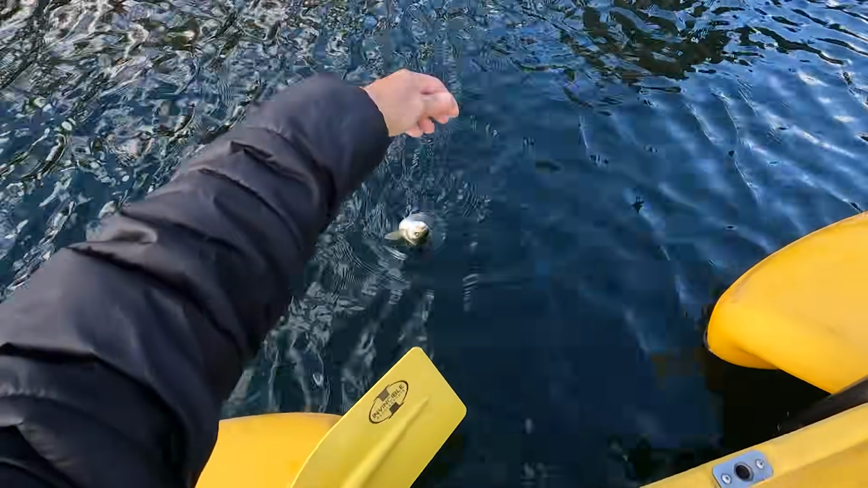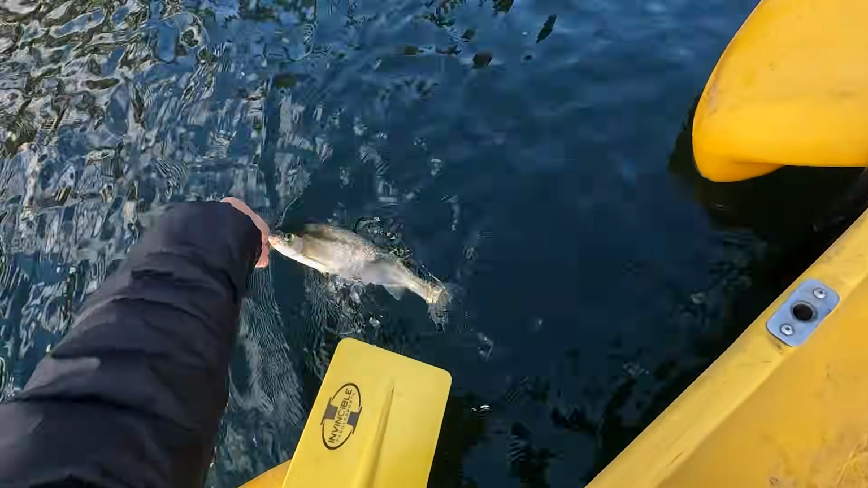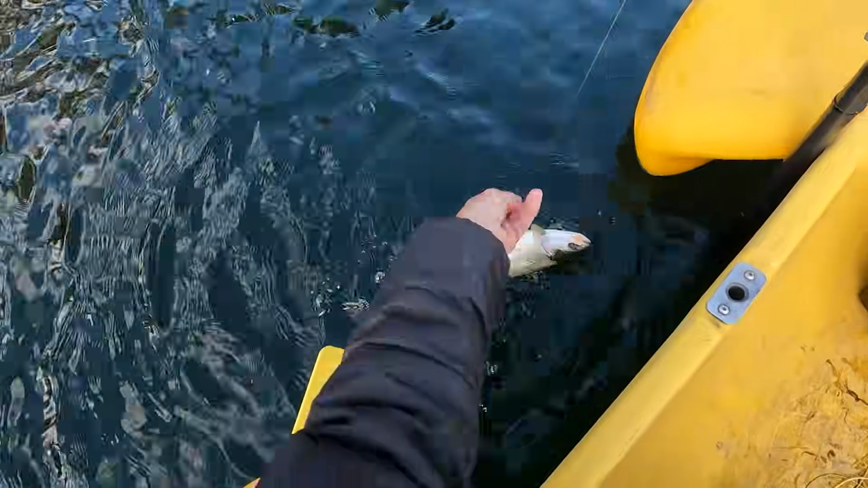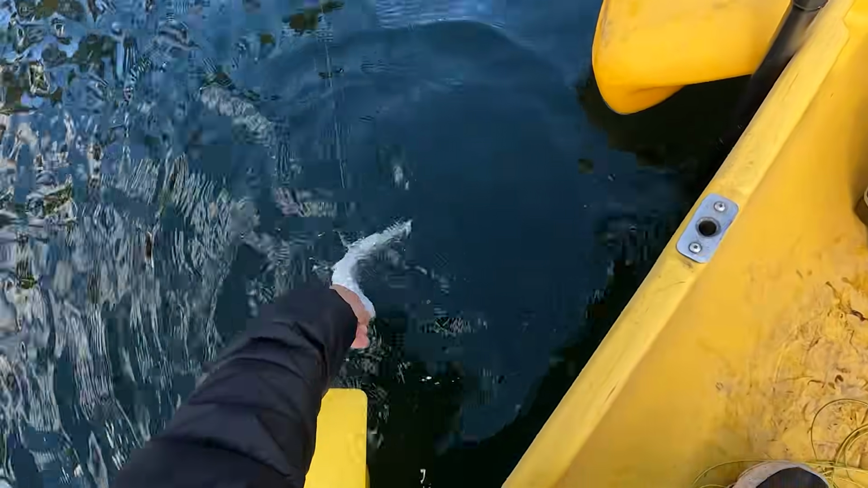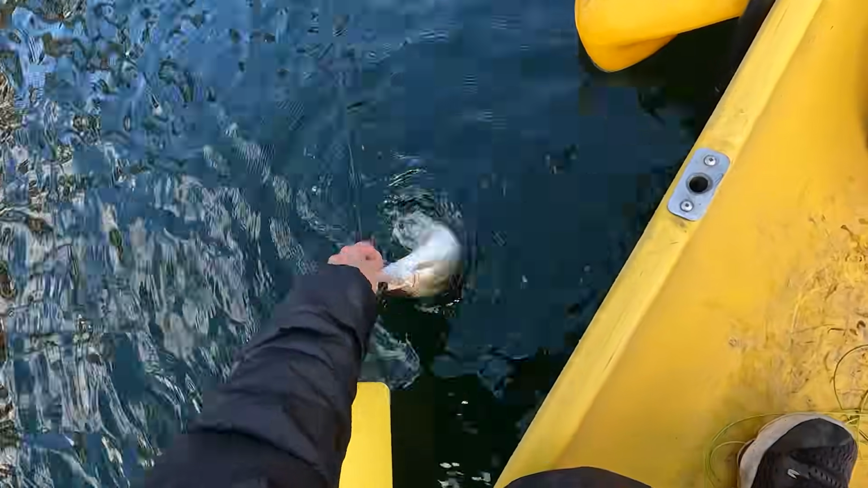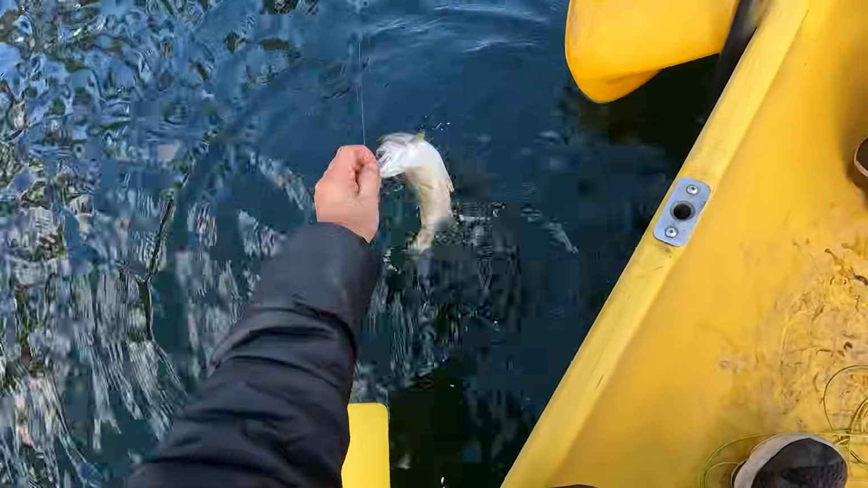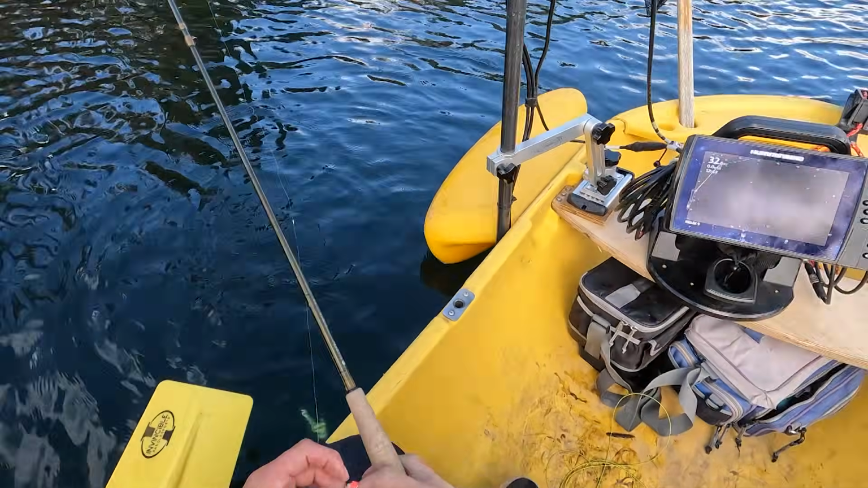Look at the blob just hanging there. And we saw it right on the screen. There he is. Not a bad bow. Nice chrome bullet. I'll let him go. But probably full of Daphnia, like all the rest of them. Gee, not much fight in him, that's for sure. There he goes. Came in like a slug.